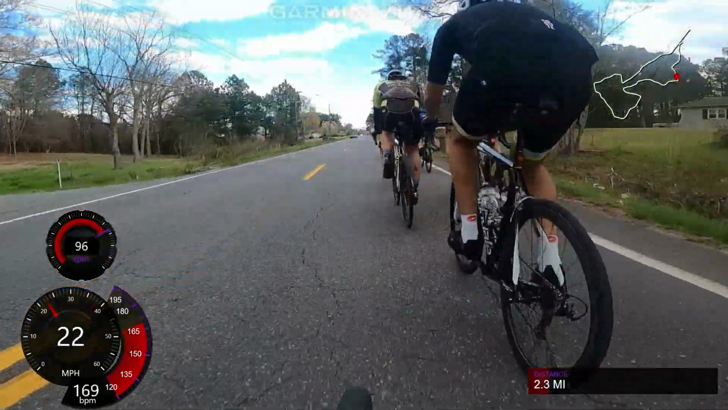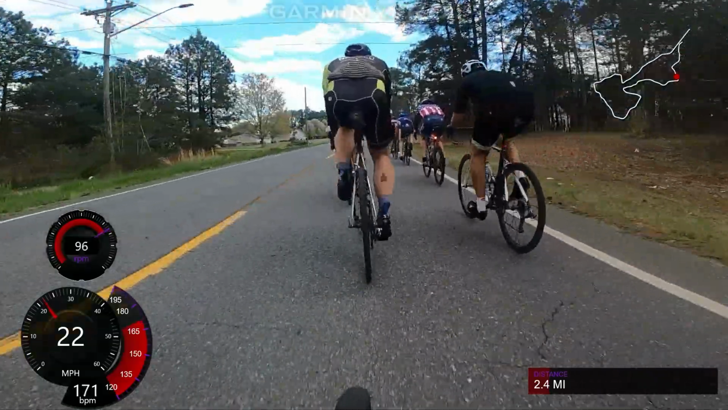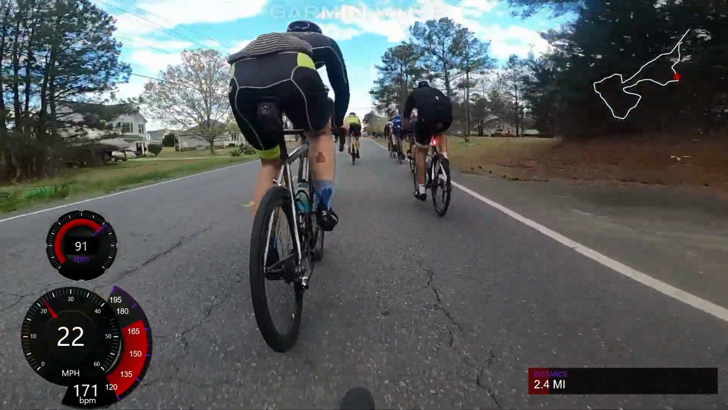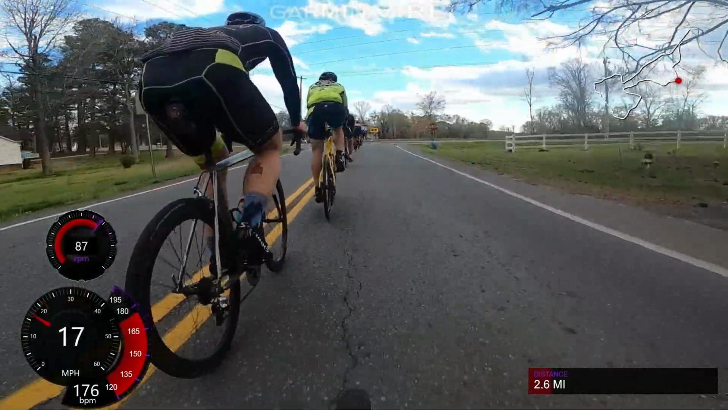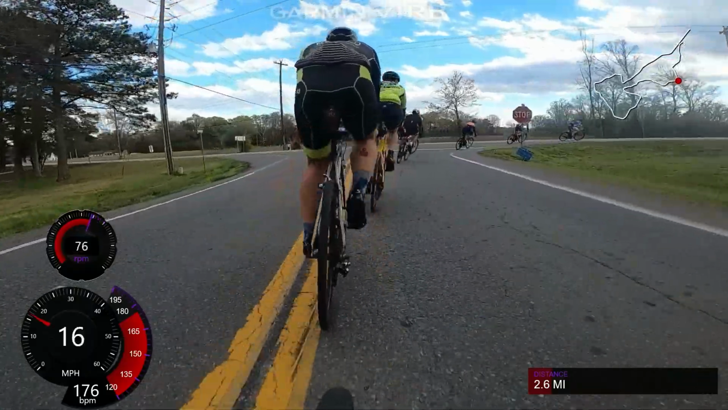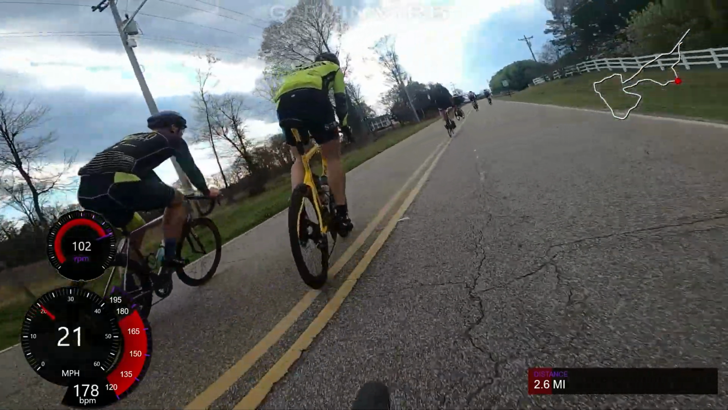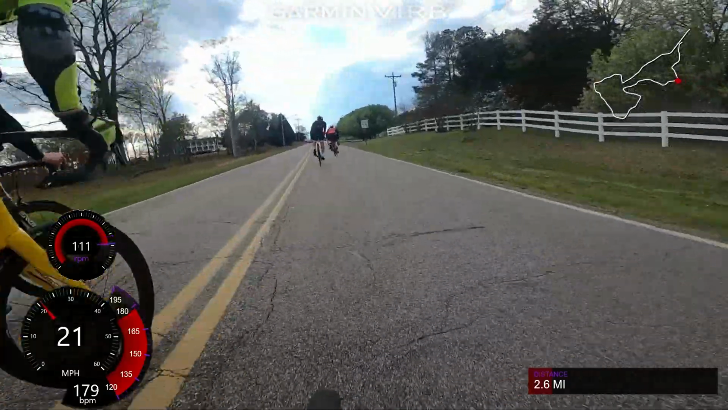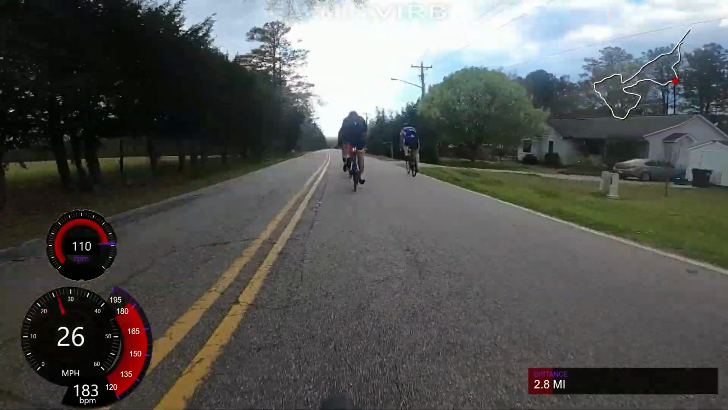So some say it's a pretty fast ride. Today it was super fast. There's only 10 people in this. There's about 4 groups normally, A, B, C, D. A's being the fastest, normally considered the attack group or the race group, like a breakaway off the main group, which B group is considered like the peloton.